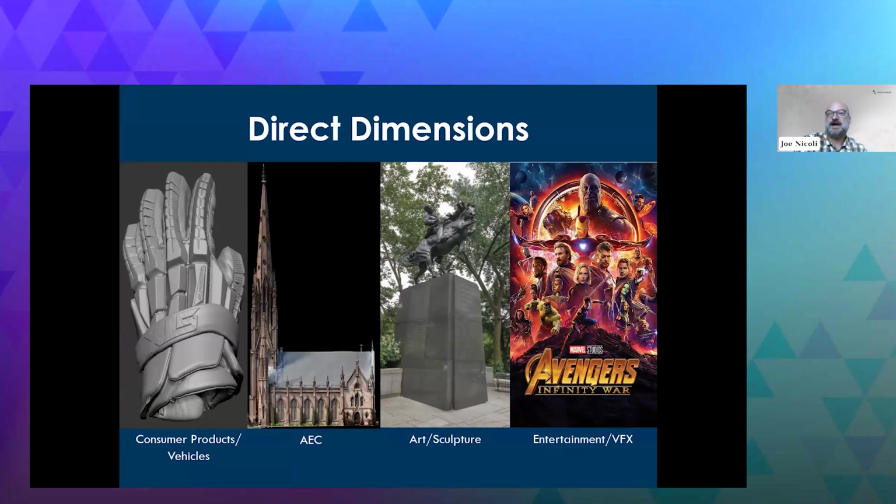At Direct Dimensions, we have four main lanes of things that we're doing in scanning. We do consumer products and vehicles. Anytime a new iPhone comes out, we scan that iPhone so you can make your case to fit it. If there's a military vehicle that needs an upgrade, we'll scan that vehicle so they can attach new sensors to it. We do a lot of work in art and sculpture.